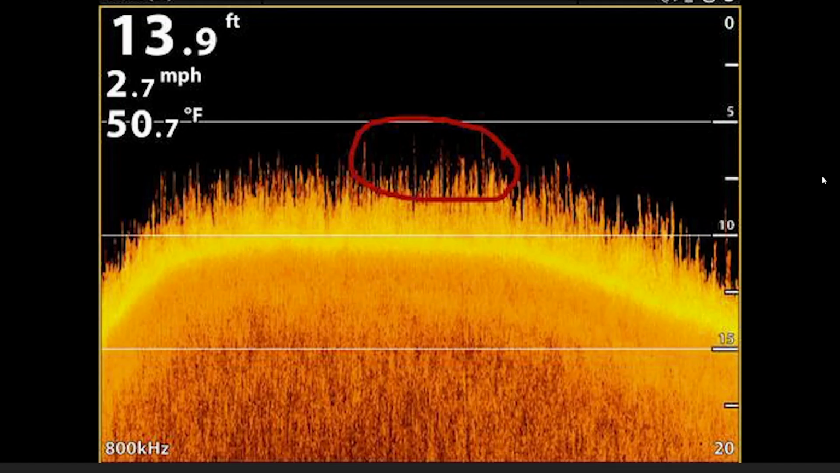The next thing we're going to see is actually a down scan image. I couldn't find a very clear side scan image of this, but this is what grass usually looks like. Whether it's hydrilla, milfoil, coontail, cabbage, any type of grass usually has this type of a return, where you can see the ground underneath, all the way down here, which is of course 10 feet underneath, excuse me.